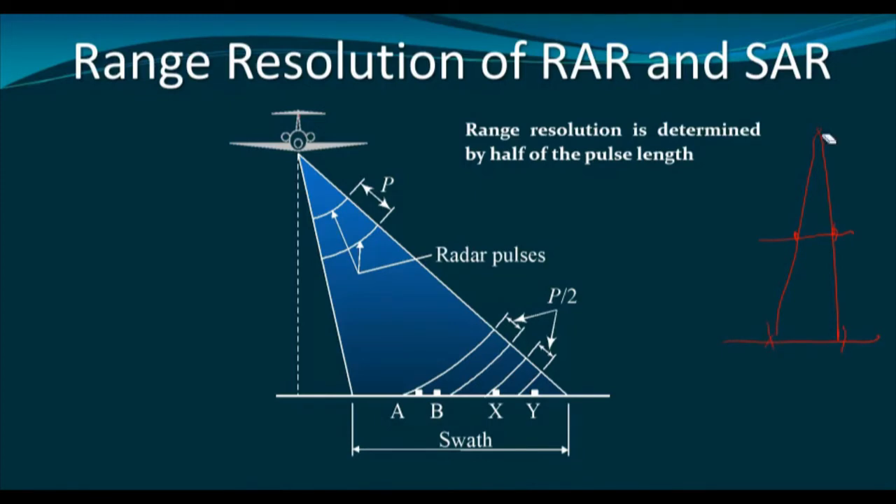But in case of synthetic aperture radar, the range resolution at least does not depend on the altitude of the sensor. Rather, it depends on half of the pulse length. Therefore, whether we place it on an aeroplane or on a satellite, it does not matter. We can obtain very high spatial resolution.